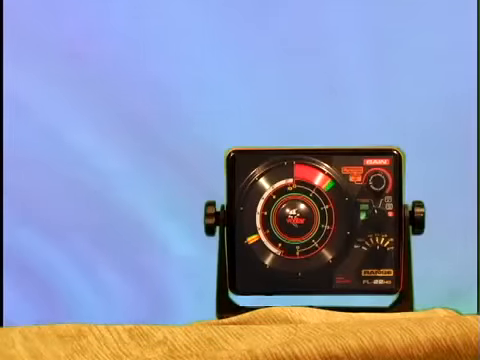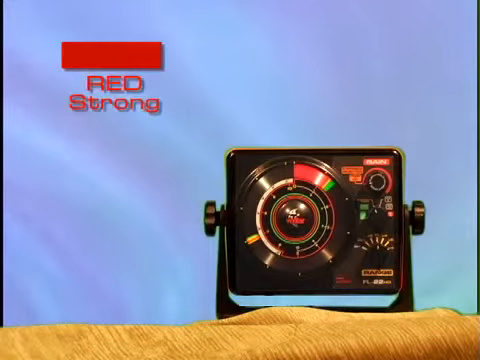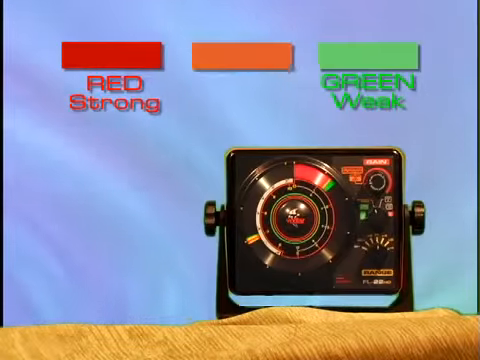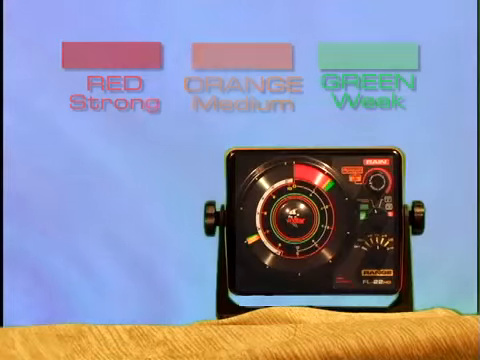All Vexilar flashers utilize a 3-color display system. The colors are designed to give you more information about the strength of the signals being displayed. Red represents the strongest of the return signals. Green represents the weakest of the return signals, and orange represents medium strength signals. Using this information, you can get a better understanding of the conditions below you.